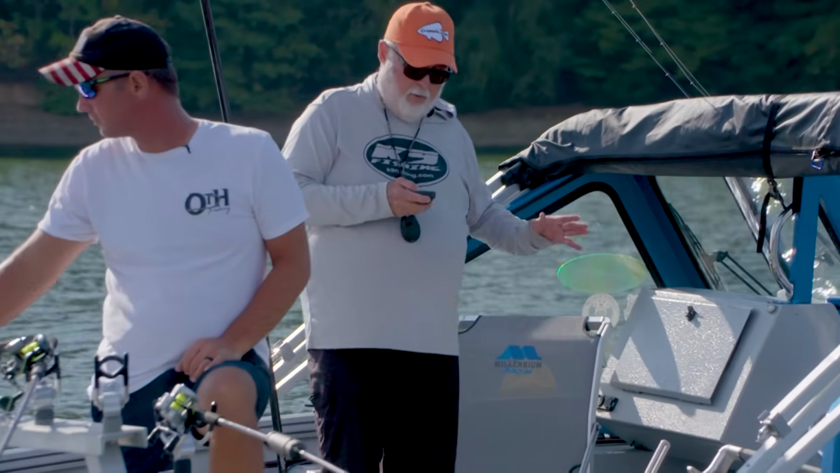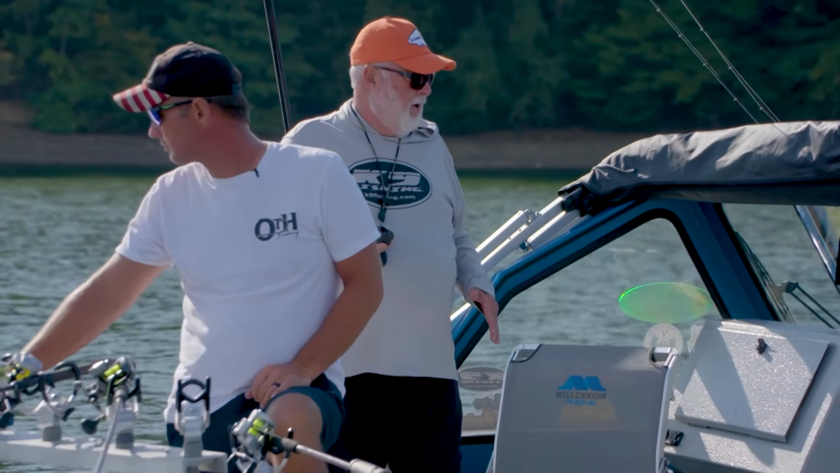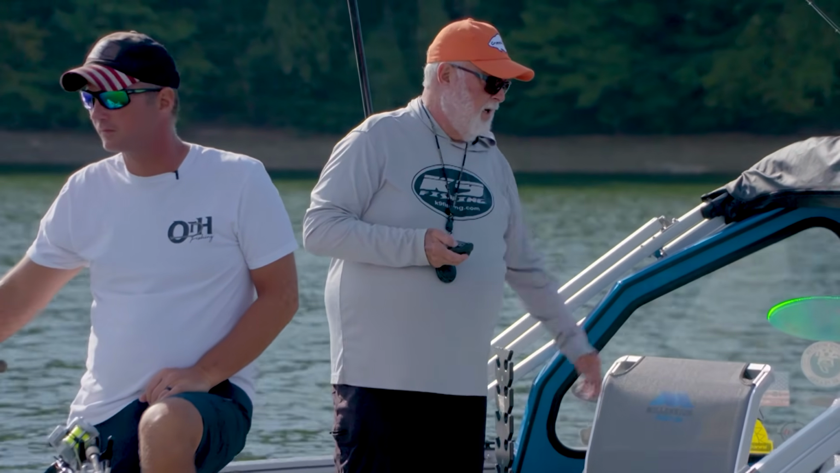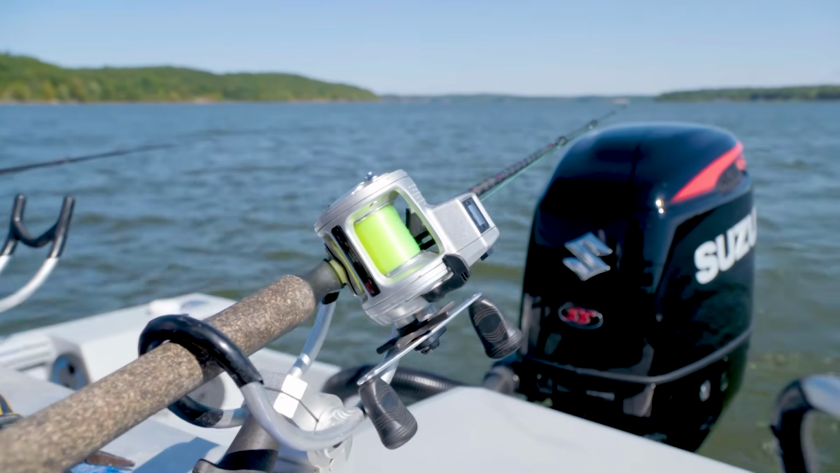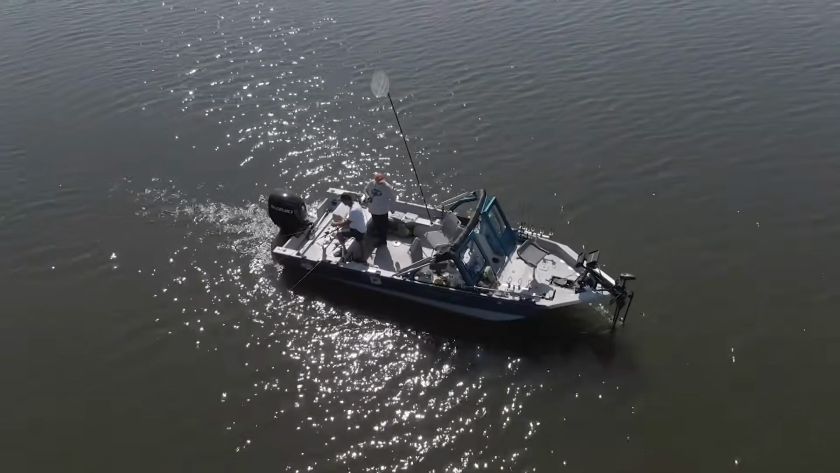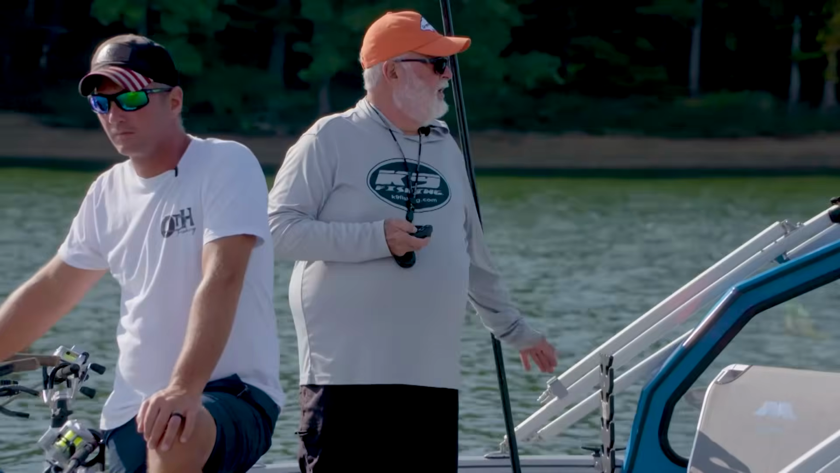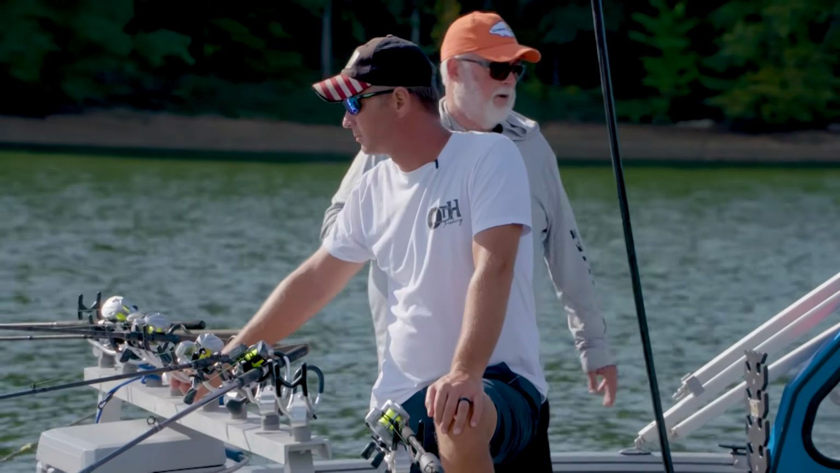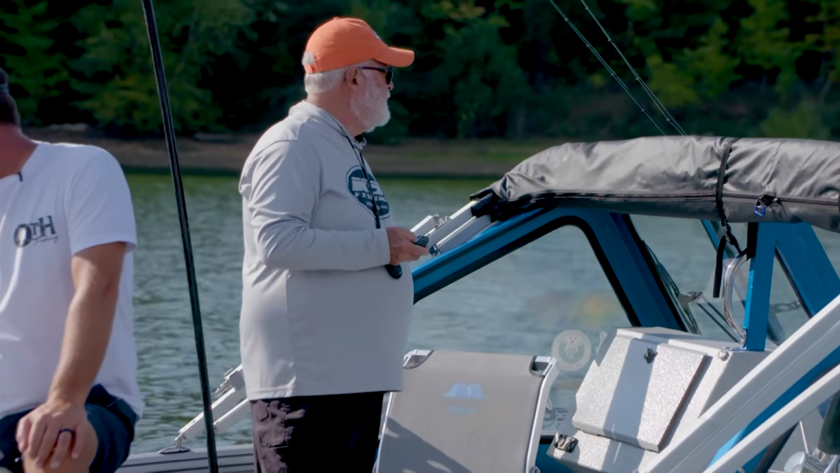Running 1.7, 1.8 miles an hour, and I typically run my motor on autopilot, legacy, and I run it on cruise control. It really helps me, where the motor will speed up if I turn around into the wind. But my go-to speed doing this is usually around 1.7. Sometimes in 58, 60 degree water, I'll slow down to 1.4. It just depends on what the fish are after.